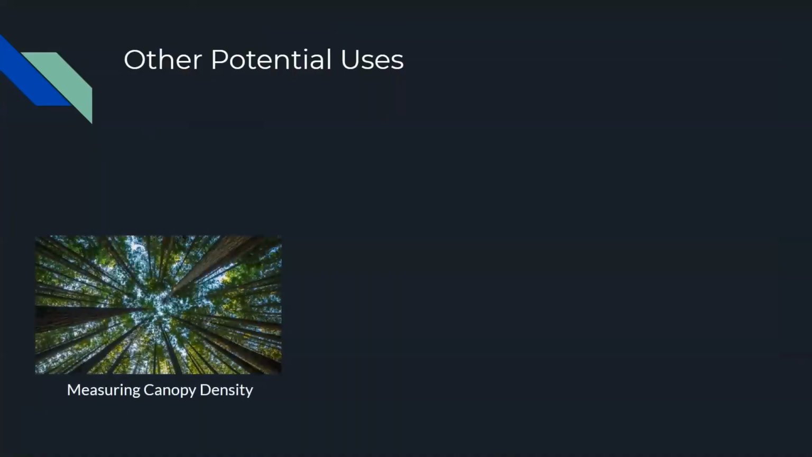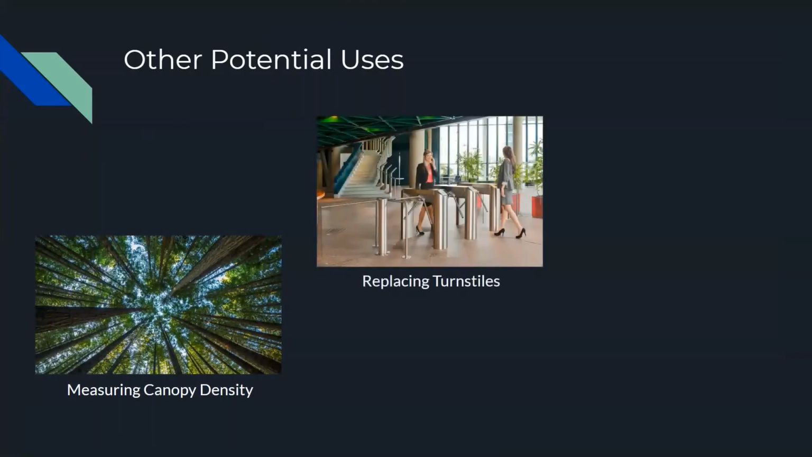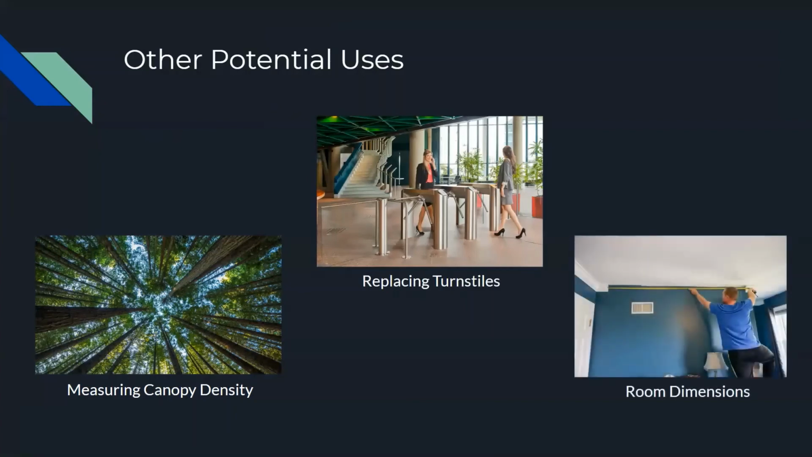Other potential uses involve measuring the canopy density for the DNR, also replacing turnstiles in buildings as people enter and exit the building, and also for industrial uses, room dimensioning. This would allow us to replace expensive 3D LiDARs with a much cheaper version.